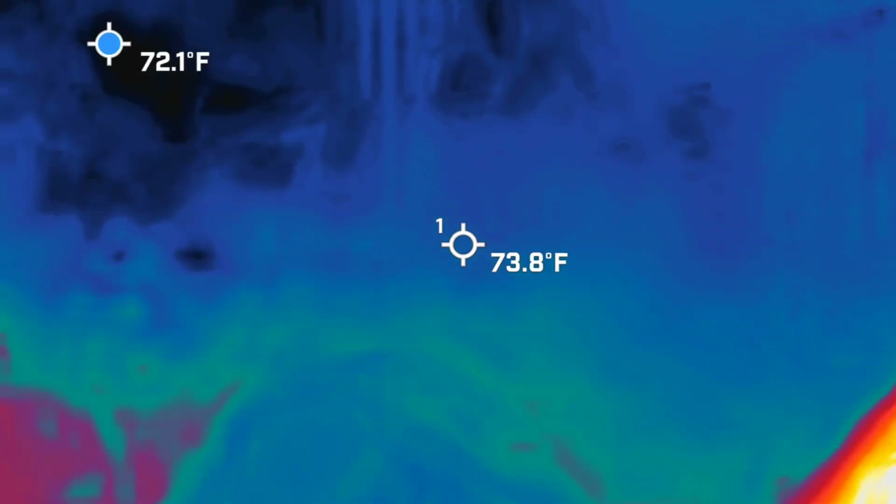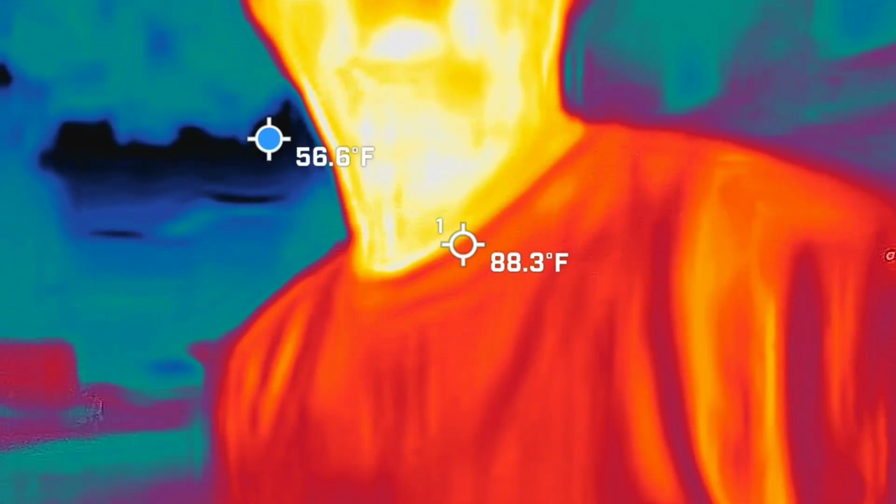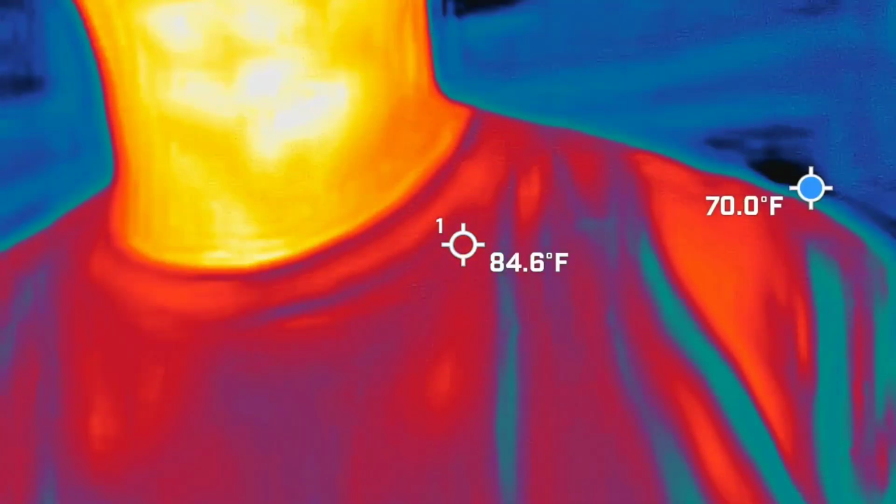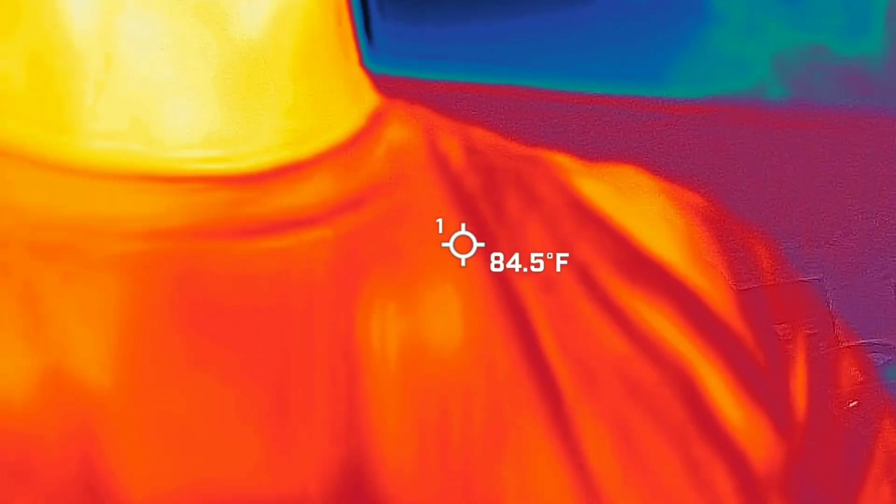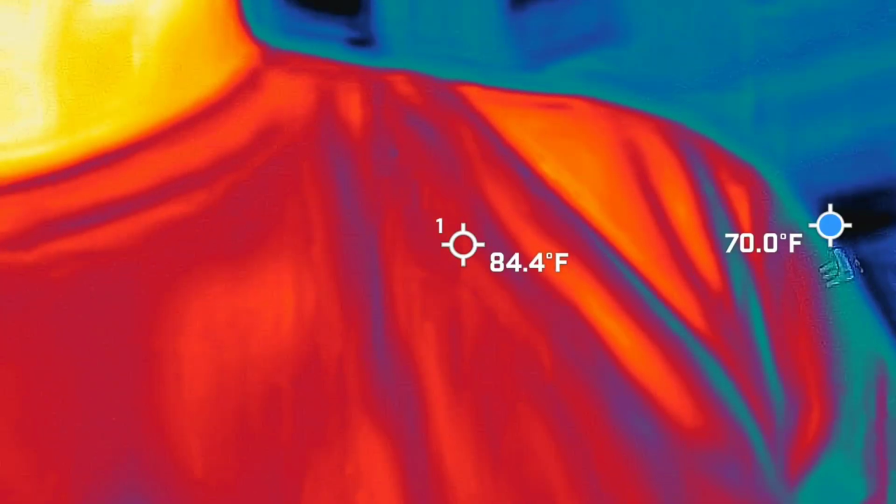Yeah. So, first thing we're going to be using is thermal imaging. Why would we want thermal imaging inside of a ghost hunt? Because ghosts are a different temperature than people are. How so? We're warm blooded. Exactly. We're looking for cold spots, guys. The literal cold spots. So that's the whole point of this camera.